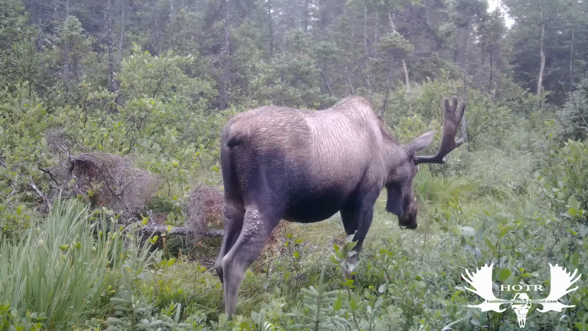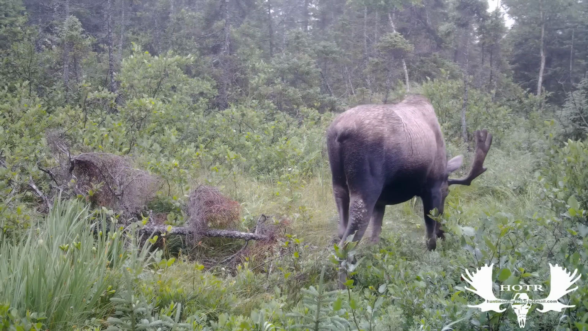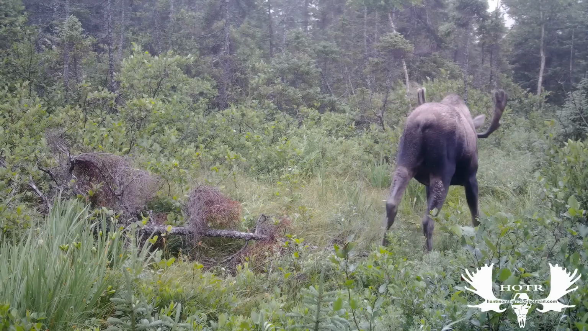No trouble to see that the flies are really doing a number on the backs of the moose's legs. You can see it here pretty good.